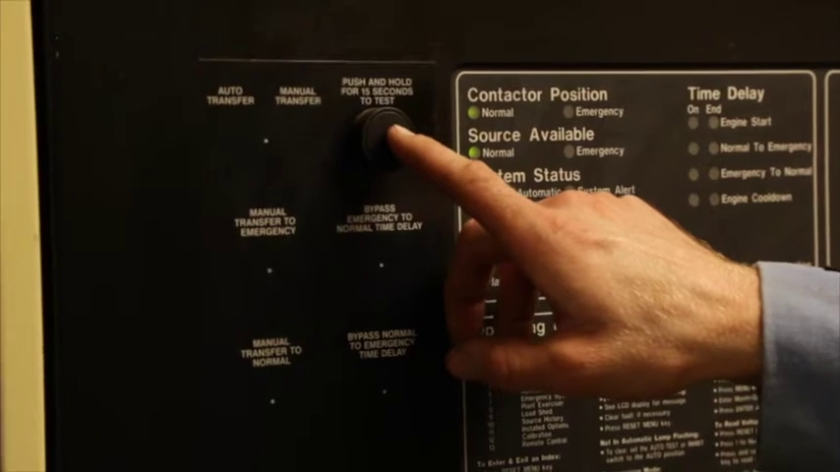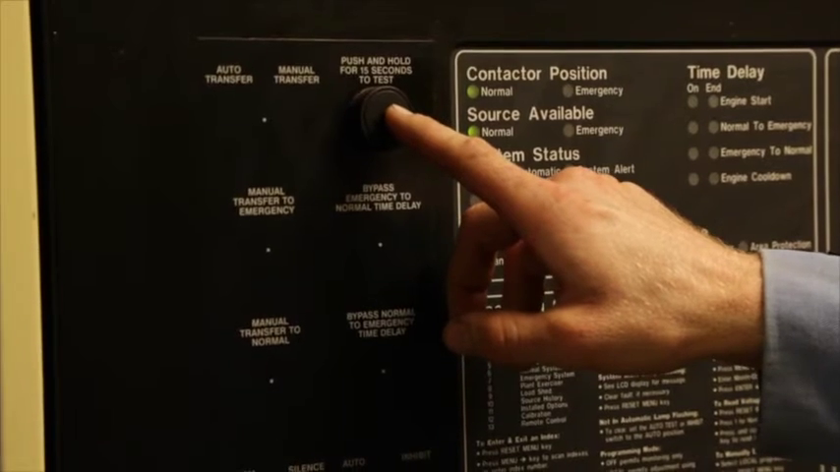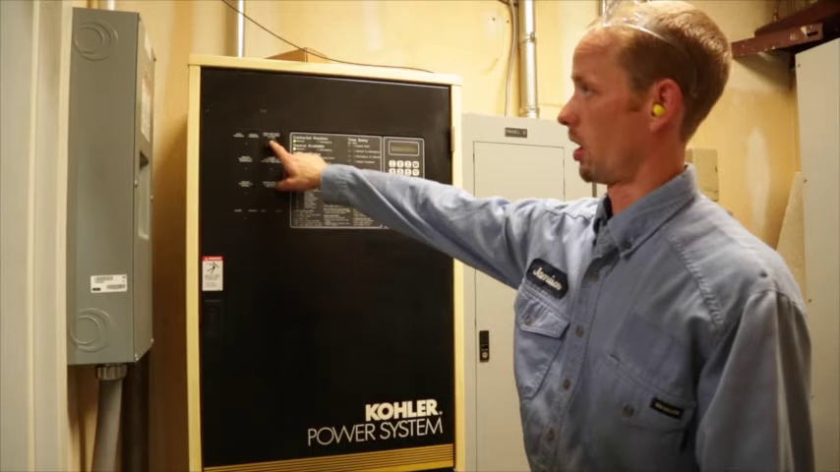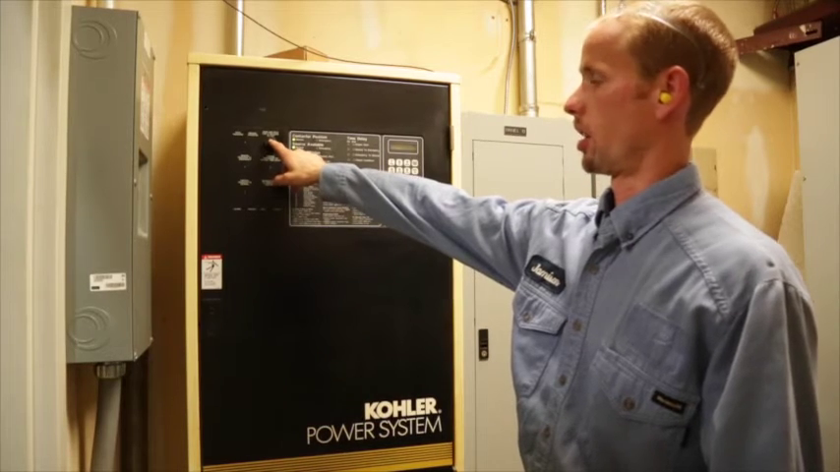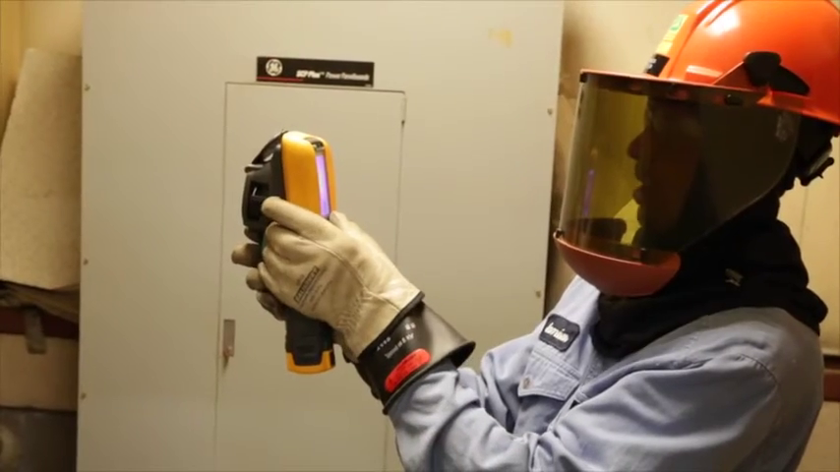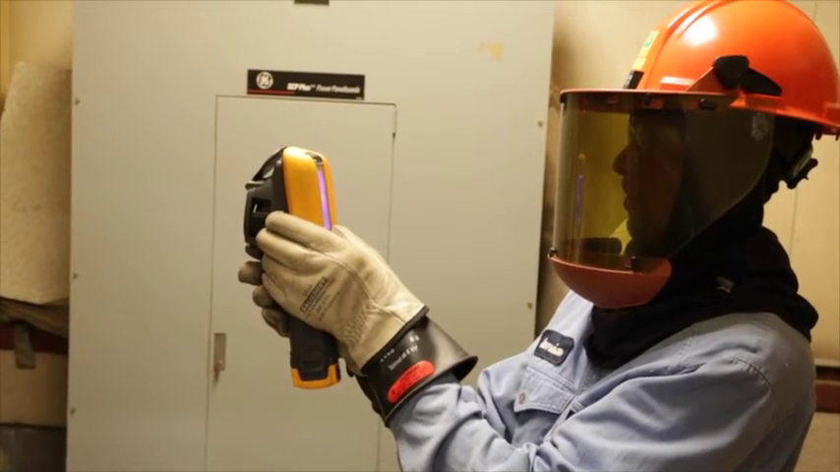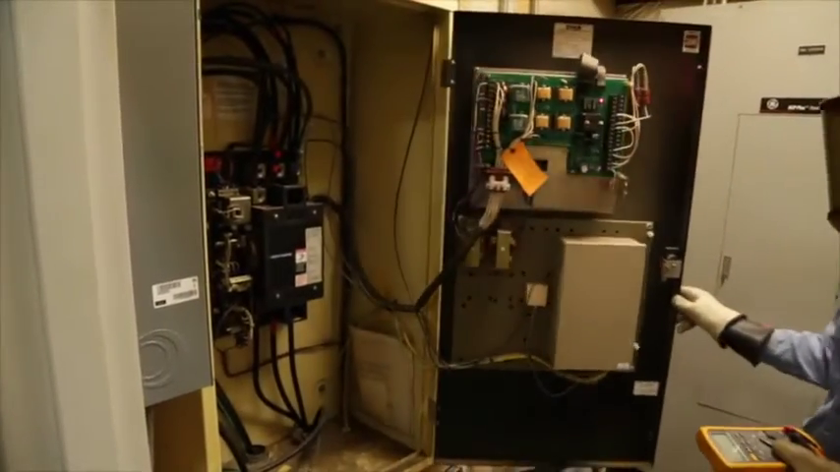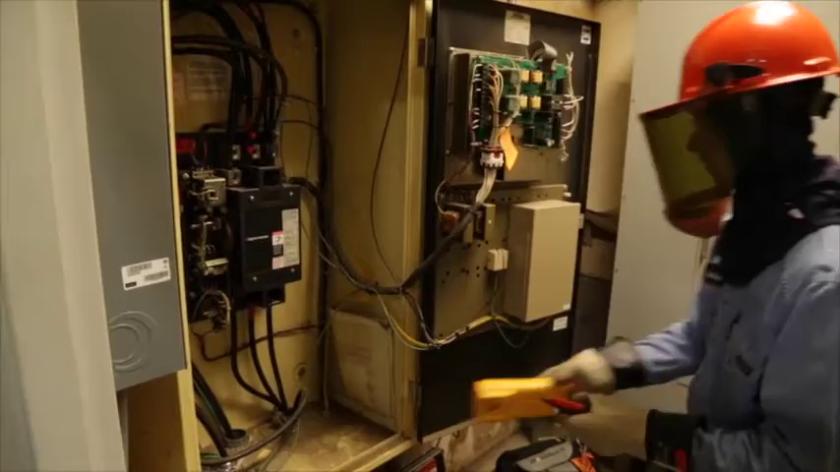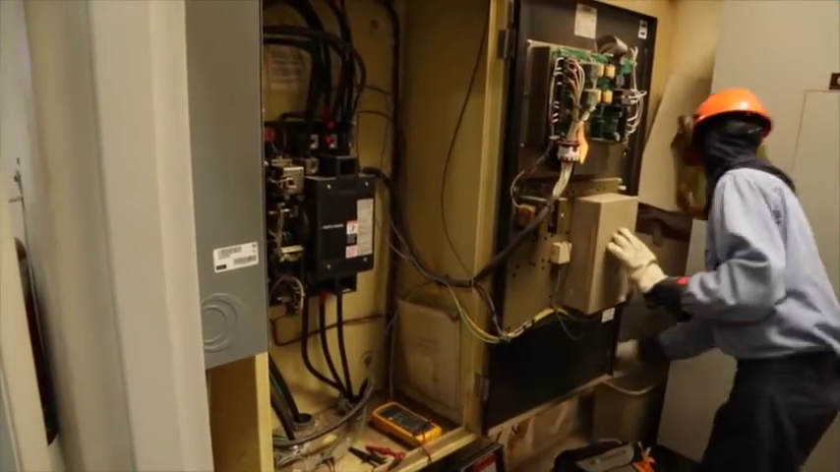Test the generator by pressing the test button. The transfer switch will then transfer to the emergency source. The load would remain connected through the transfer switch for 30 minutes. The emergency source is connected long enough for the lugs and other contacts to be heated under load. After the transfer switch has been connected to the emergency source, the transfer switch is accessed again with a technician wearing the required safety and protection gear.